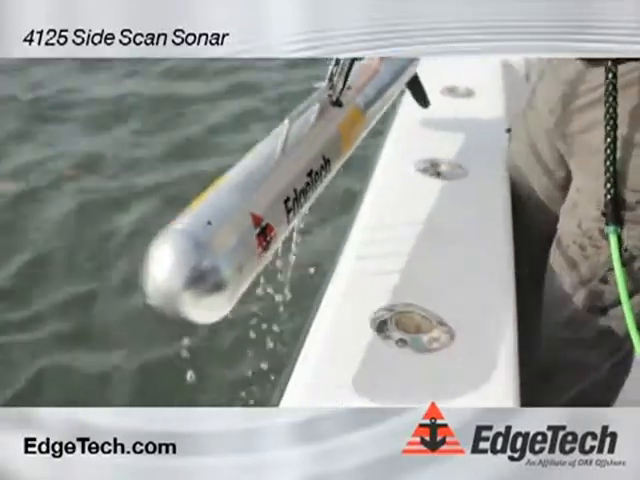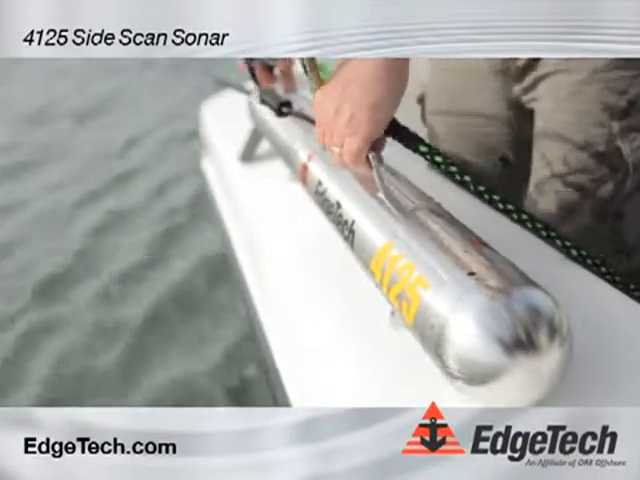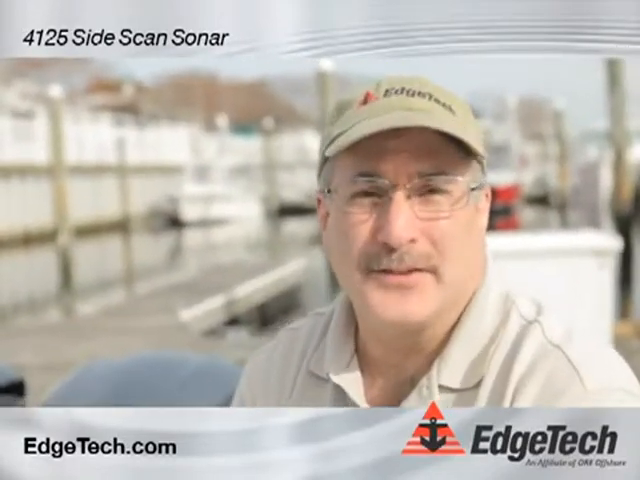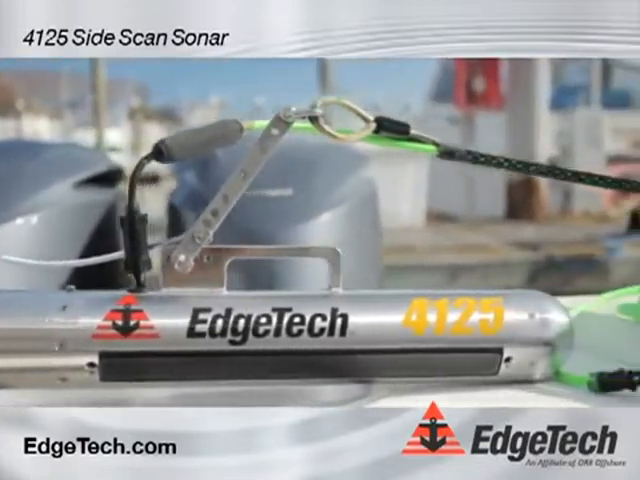Okay, now we've recovered the towfish, and the only maintenance required is to rinse it with fresh water. Well, thanks for coming along and seeing the 4125 system. I hope you saw that it's easy to use, simple to operate, and reliable.